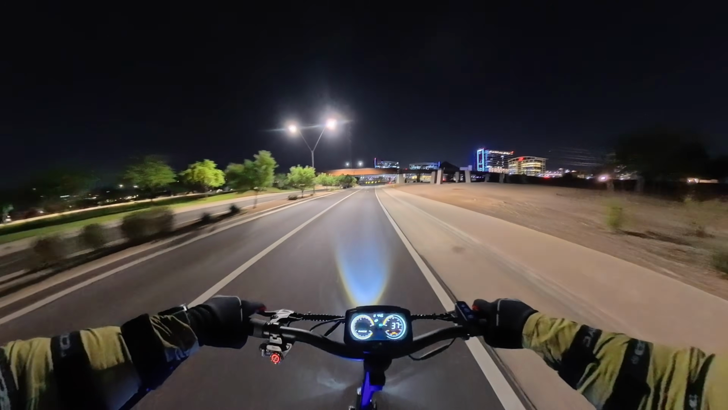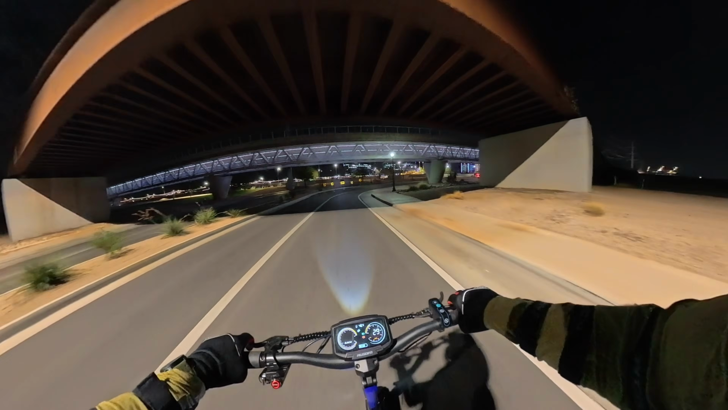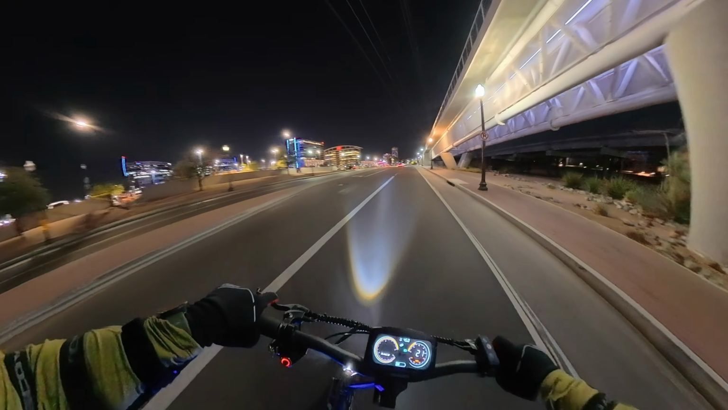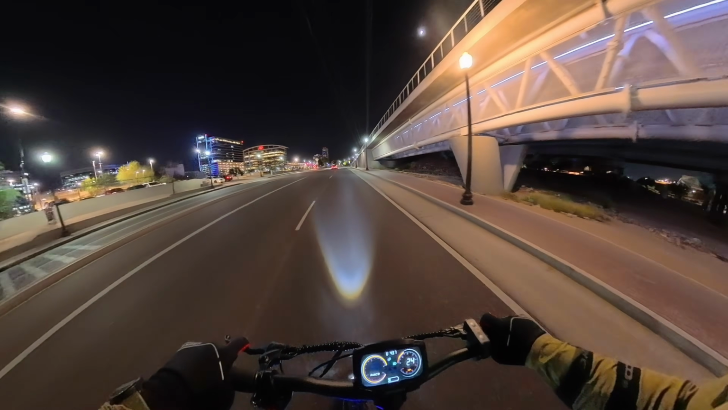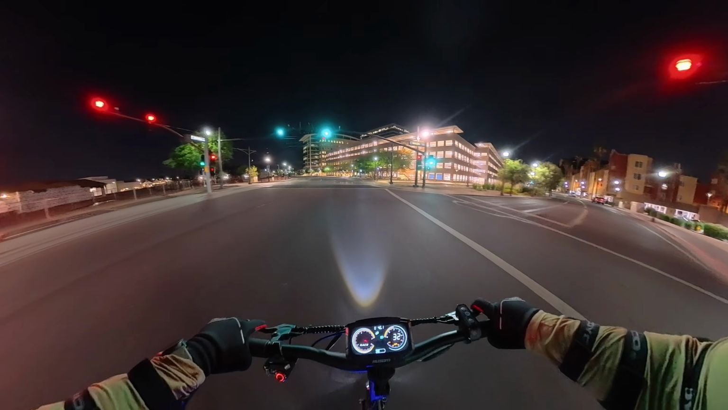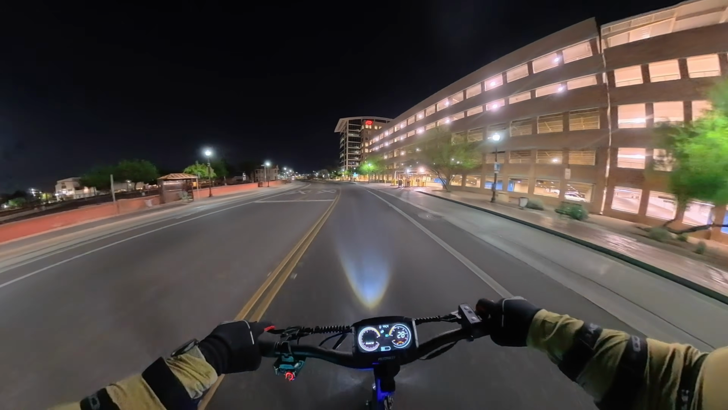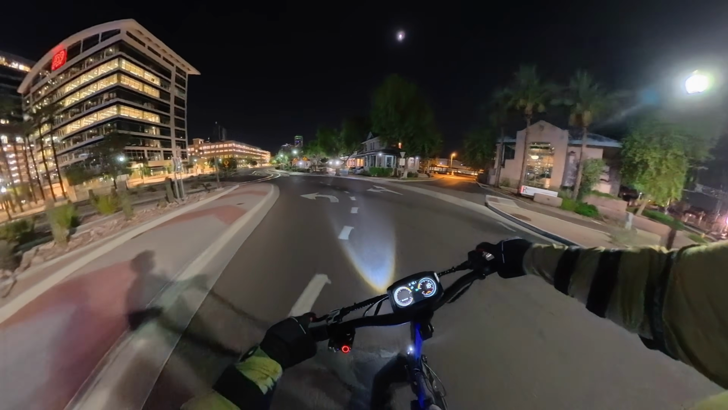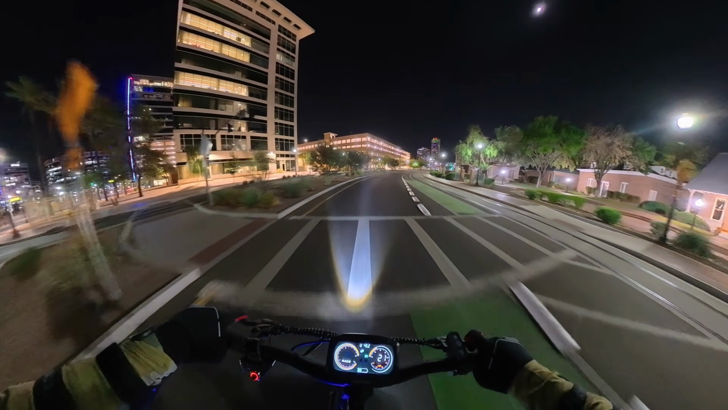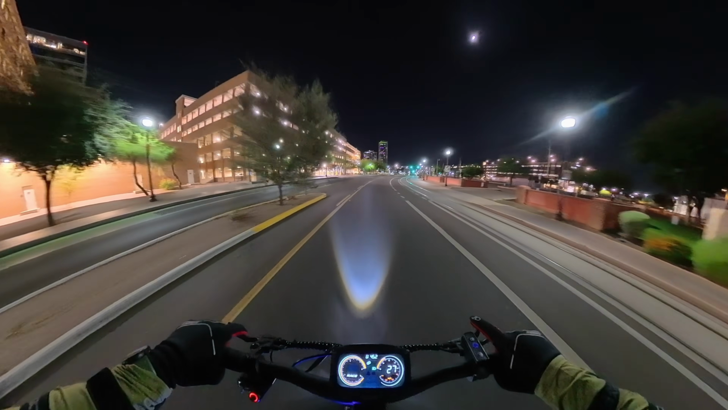Very stable. All right, come through this nice turn here. See how this does on the train tracks. Boom, went right over that. So as you can see, this is a very versatile scooter. You know, packs a lot of punch for its price range at about 900 bucks.